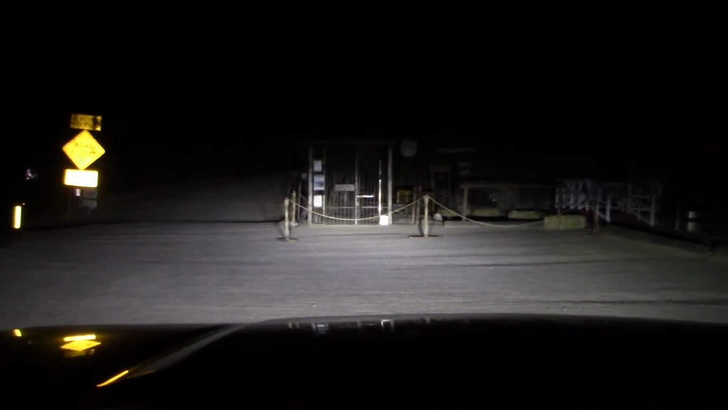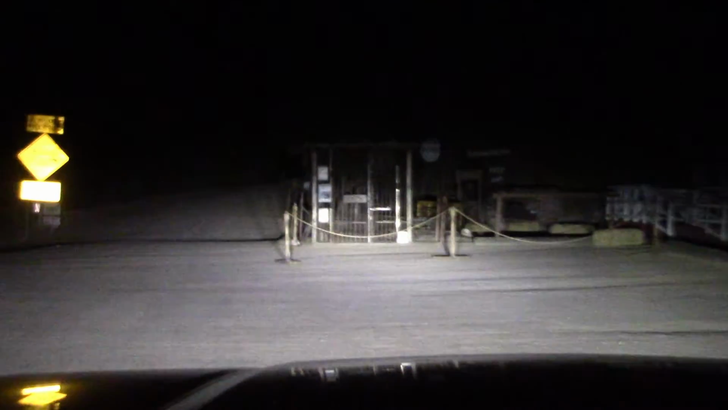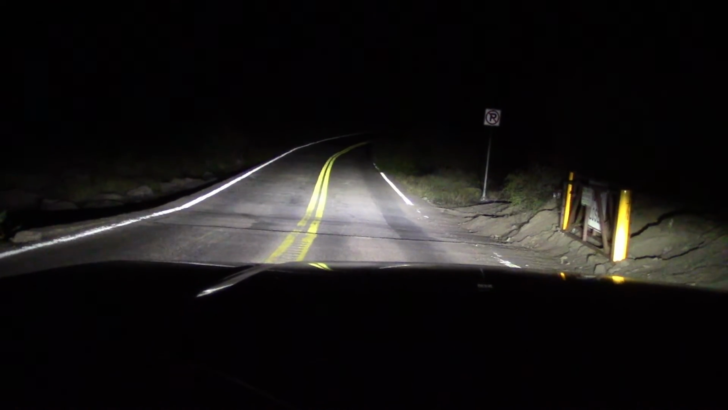All right, here's the ultimate test. Can we light up the county jail and the sign above it? Looks good so far. We got the high beams on. Oh, I can barely make it out. J-A-I-L. I see it. Now I go to low beam. I can't even see the jail. Come on, what the heck? Fail on this one.